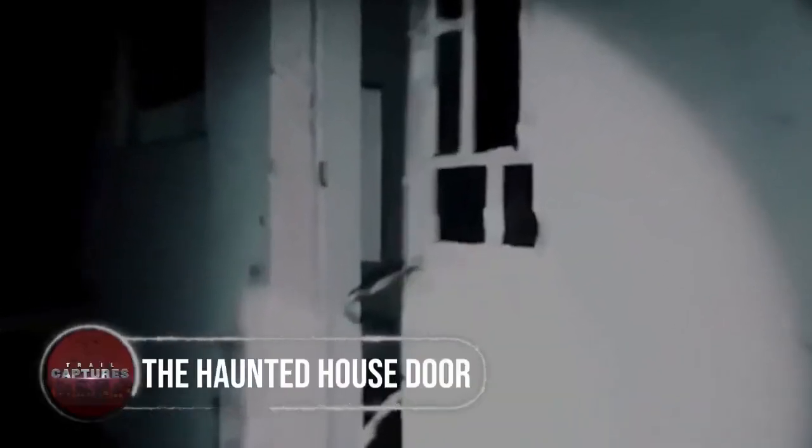The haunted house door. The brave policemen were on a mission to bust some drug operation, but little did they know they'd encounter something far more spine-chilling. As they entered the creepy old house, the front door started slamming like a possessed poltergeist was having a tantrum. Gulp! They searched high and low for the cause, but found nothing.